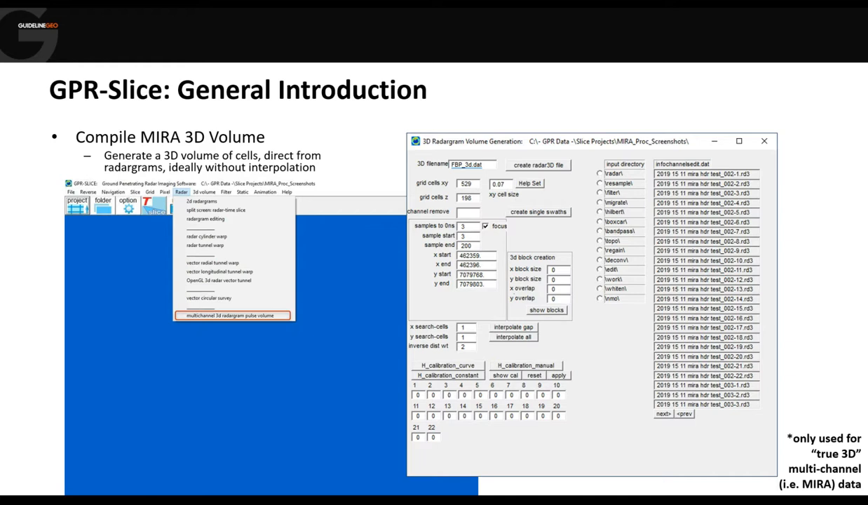If it's a very large volume, then we might not want to process it in one go, so we can either manually define a section of the data to compile, or we can automatically split it into blocks and the software will process each of those blocks individually, and the software will also combine all the blocks back together to give us one big data set.